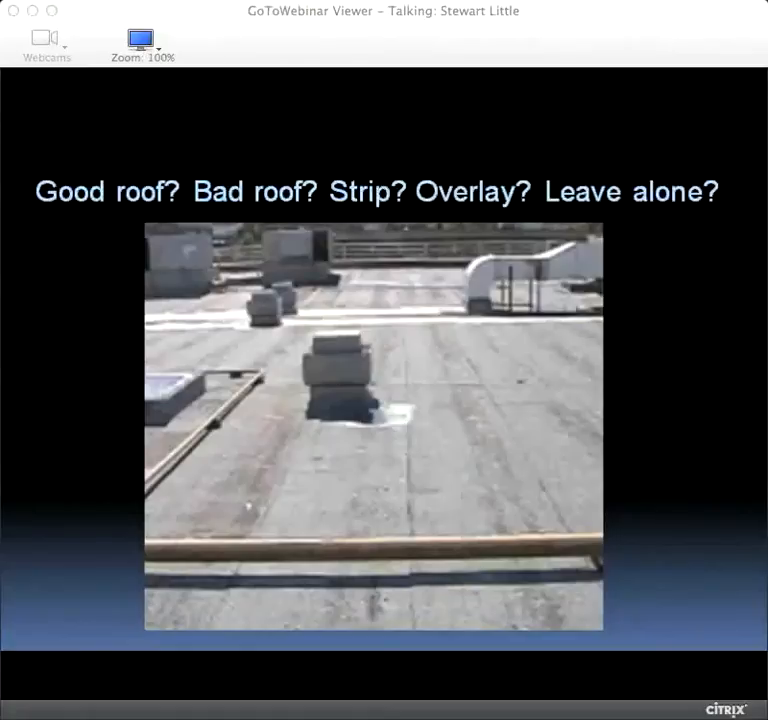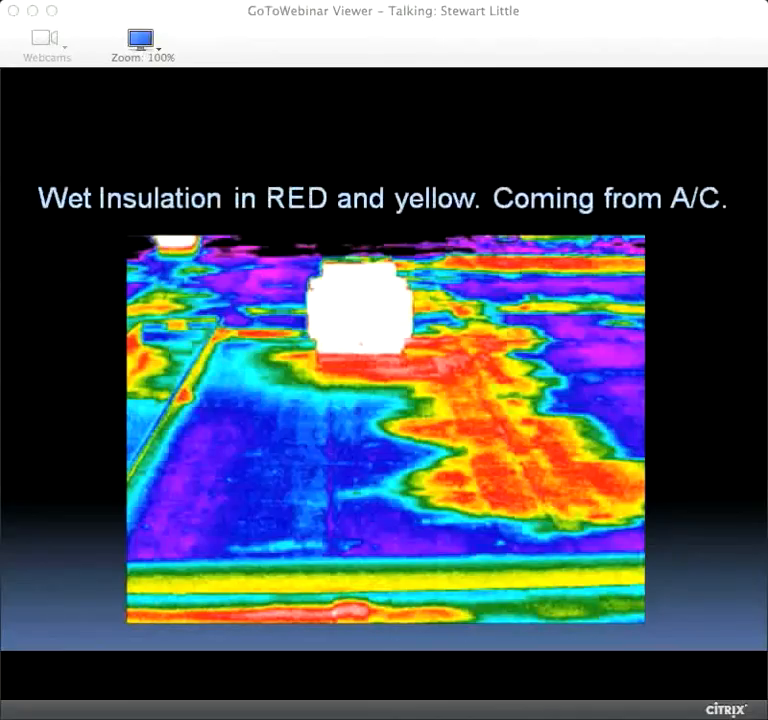Visually, if you were looking at that photograph, does it look okay? Would you strip it? Would you think twice about it? Or would you just leave it alone and wait for a leak to happen? Is the question, the dilemma that all surveyors are faced with. When you switch on an infrared camera, what you see very, very quickly is literally the world in a different light. What you're looking at there is wet insulation in red and dry insulation in blue and purple.